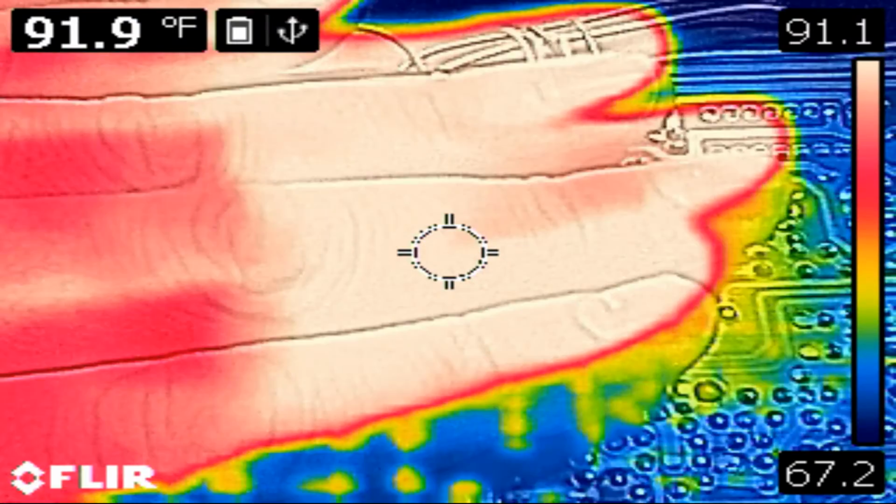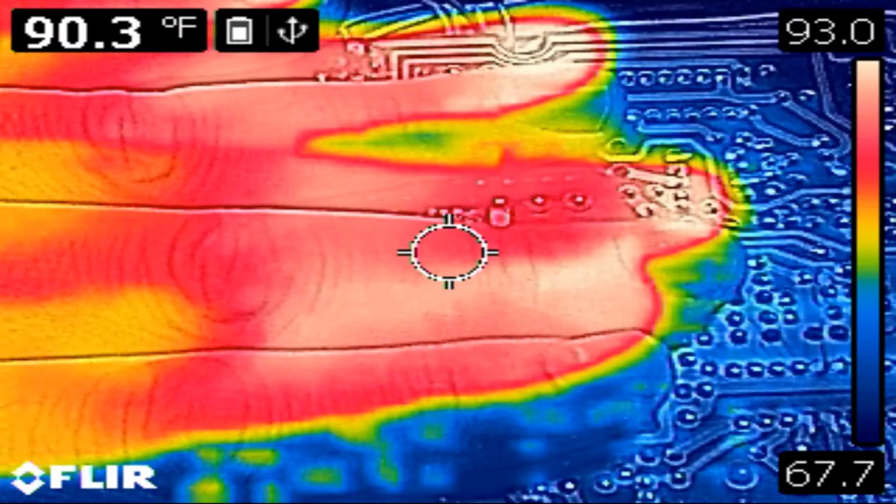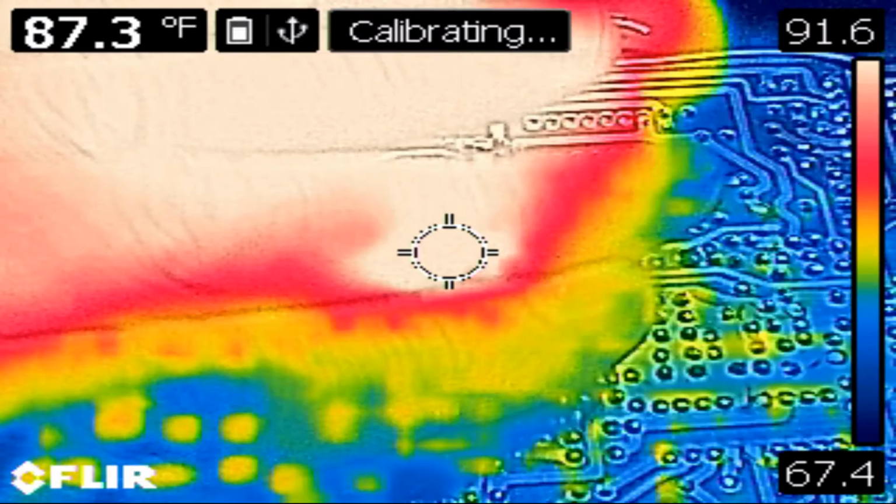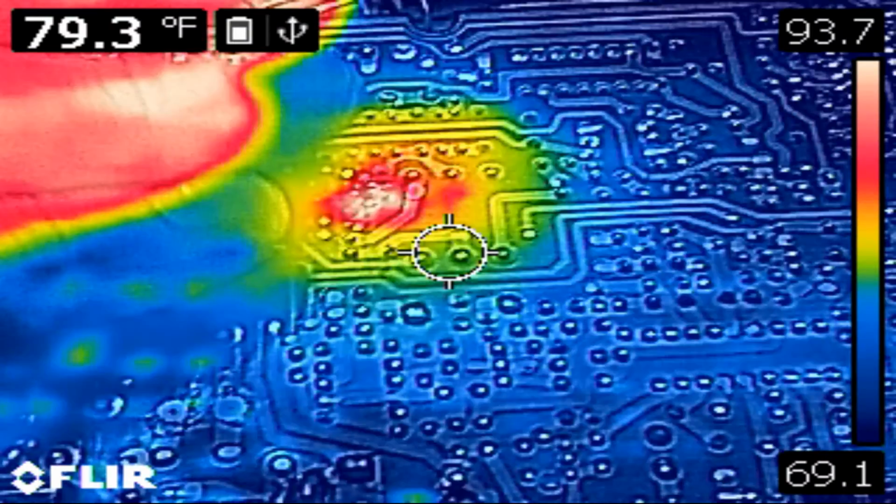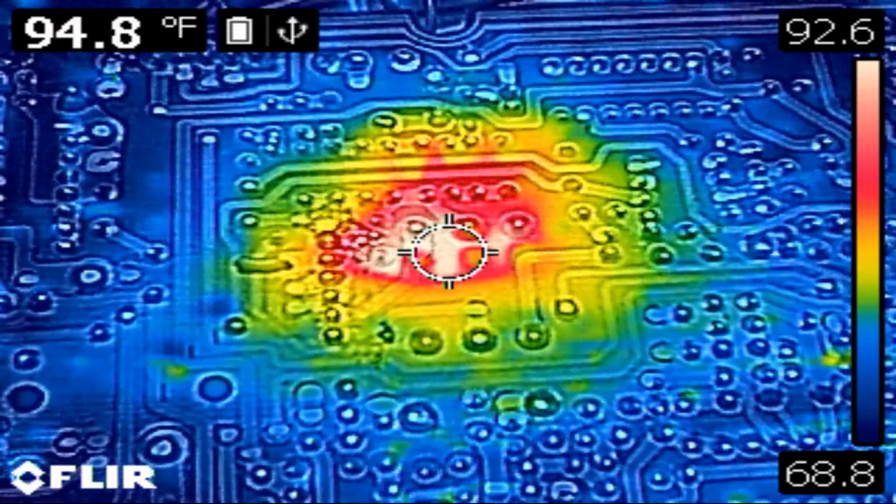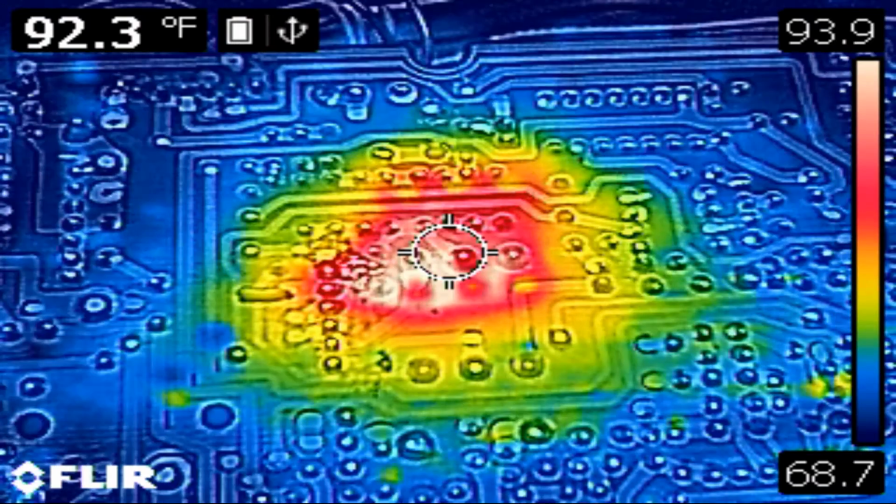Like right now, I don't feel any heat with my hand there. Not at all. That's what everybody does when they're checking for overheating components. They usually will feel around the board, feel components, and sometimes it's so slight that your body cannot tell the difference between one temperature or another if it's relatively close. But this camera can.